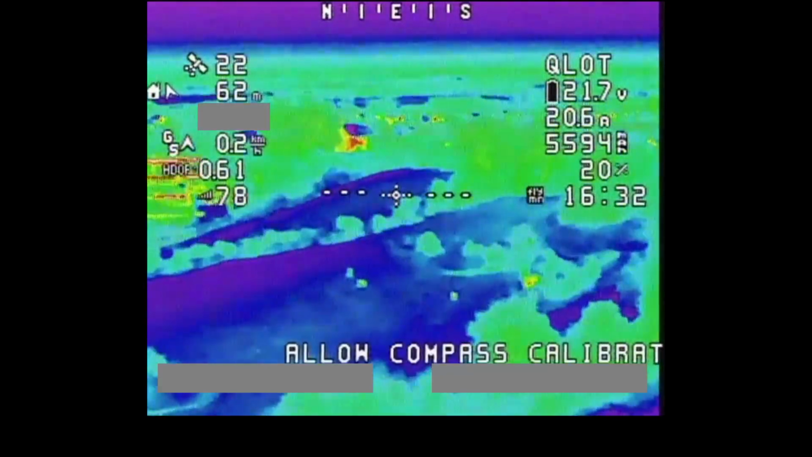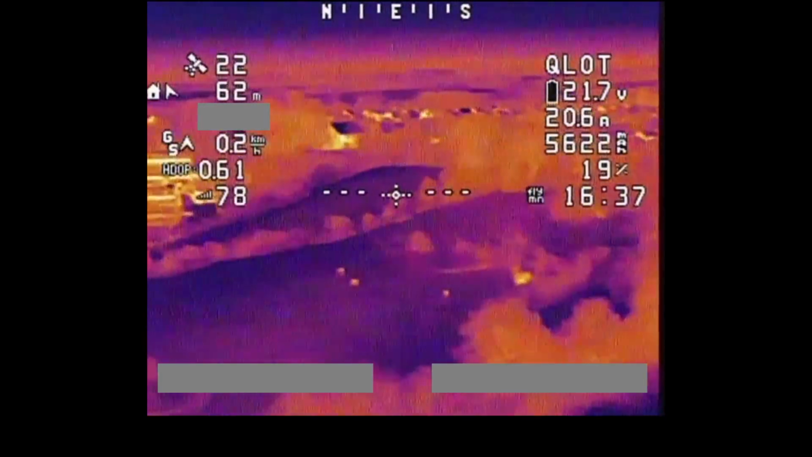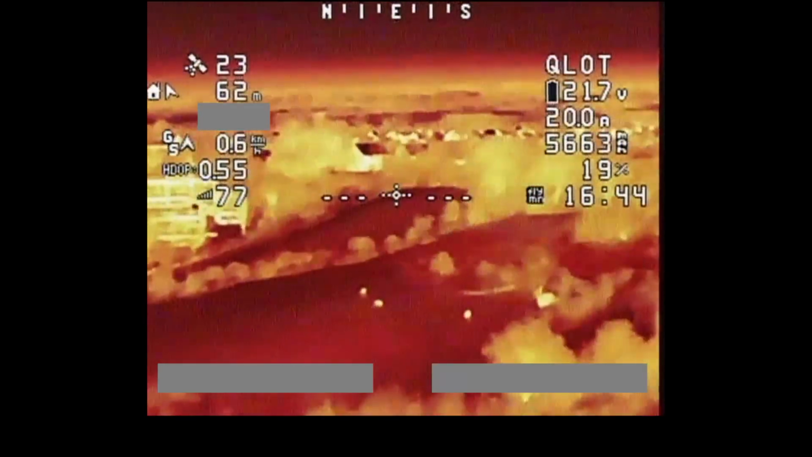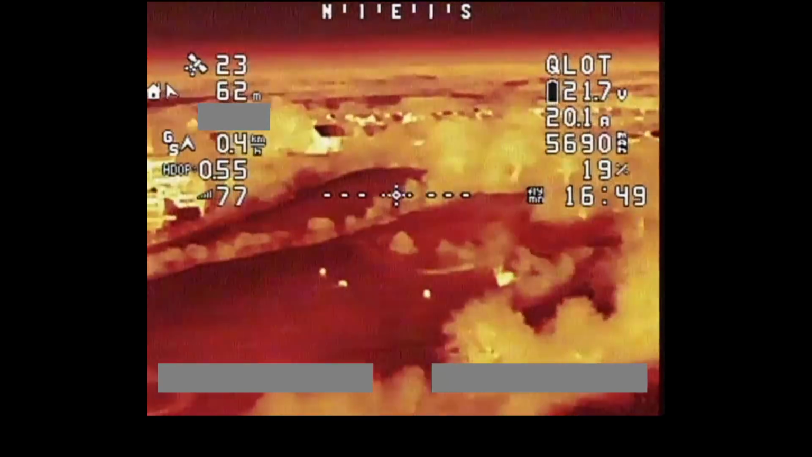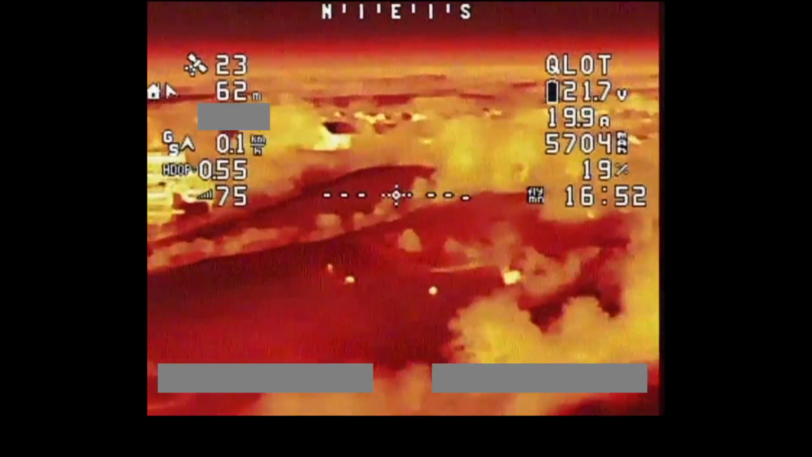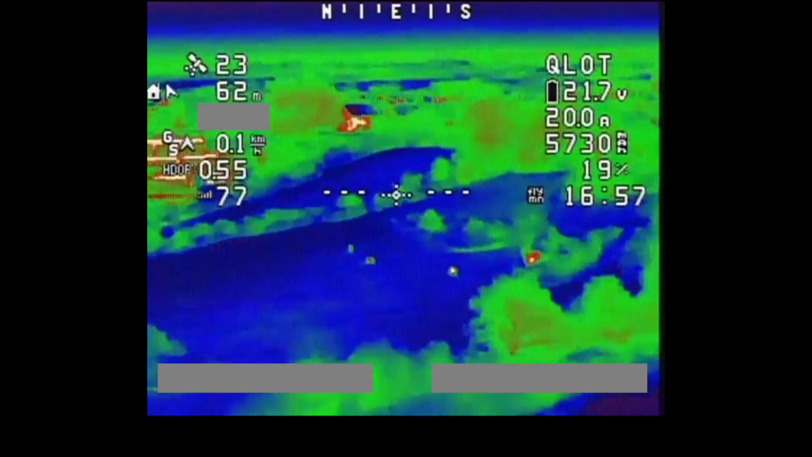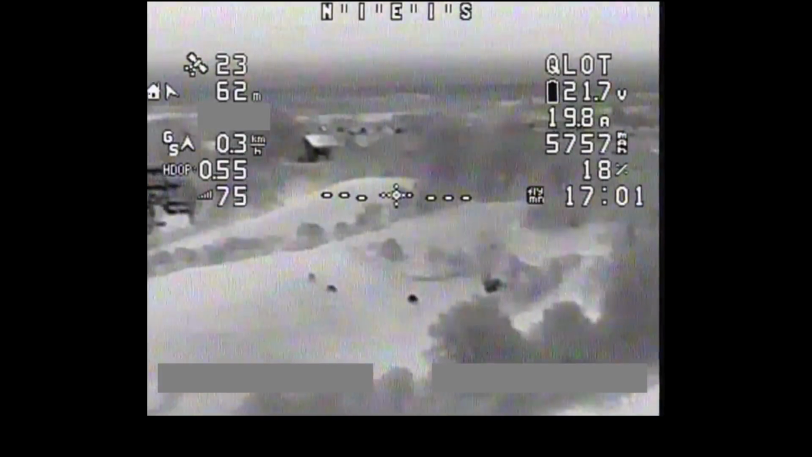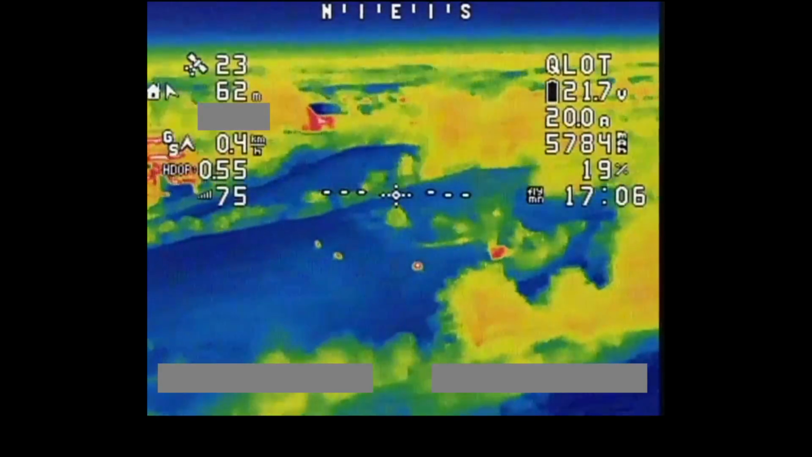So that one works quite well. That one's not too bad as well. That one works quite well as well. So I'm struggling to keep my goggles aimed at the aircraft and keep going to the signal dead spot. Yeah, actually this red mode works quite well for picking out the animals as well. So hopefully you can appreciate why it's good to have the option to flick through these different colour palettes, because depending on what you're looking at, different details show up depending on which colour palette you use.